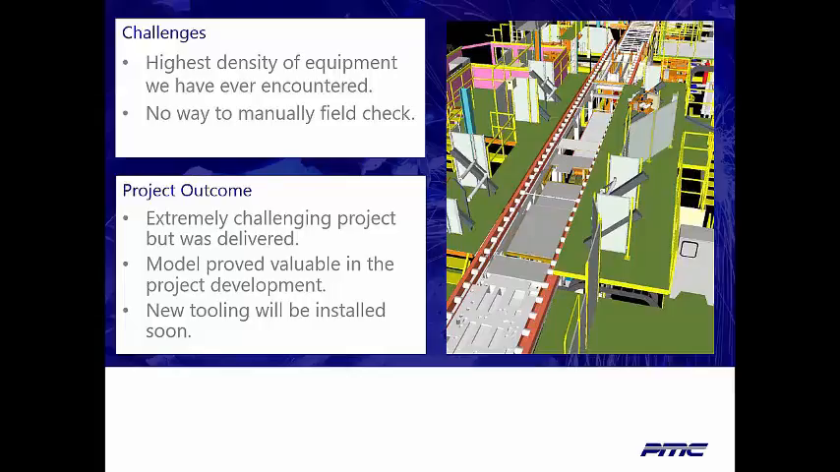To the outcome, we did deliver the project. It was not on time in this case, unfortunately. But the client was very understanding, they were also having challenges on their end given the complexity of the project. The model did provide a lot of value to them, though. They were able to identify many conflicts they wouldn't have known about and take proactive action to correct those in their fabrication shop, versus traditionally they would have had to be field fitted. We don't actually know the final outcome of this because the final tooling, some of it will be going in the next few weeks. Other parts of it won't be arriving, I believe, till March.